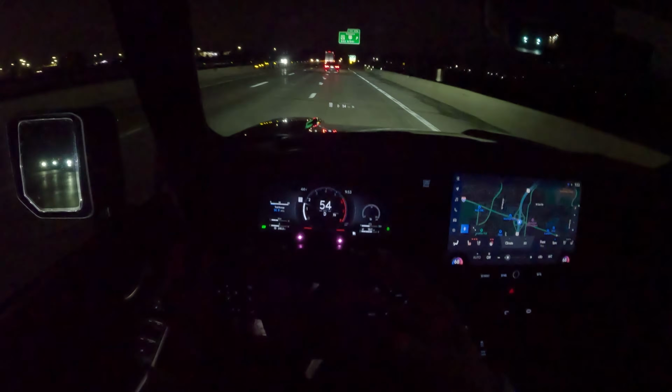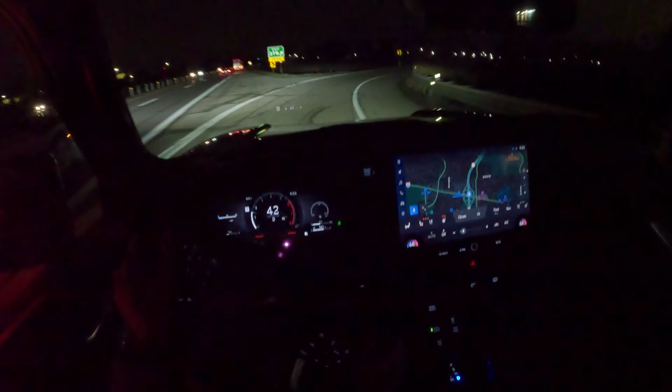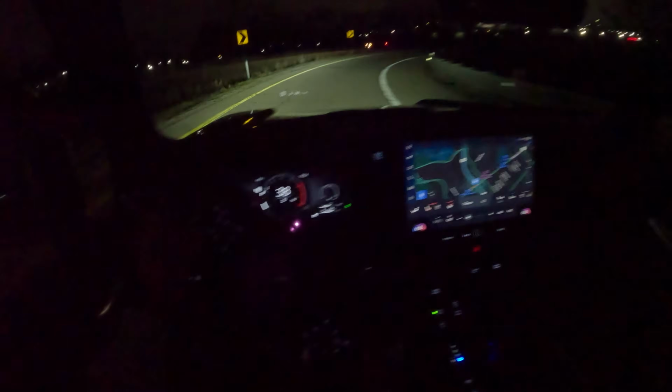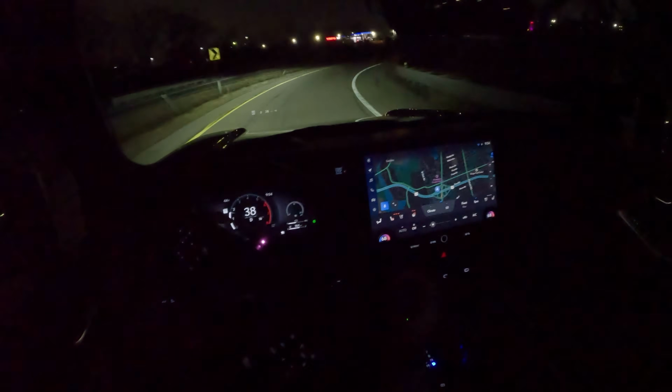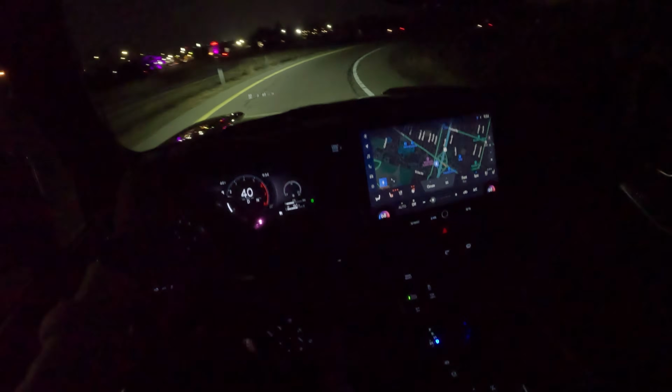I think it also has to do with the seating position in this GX. You do have a very high commanding position. Seeing out over that hood and sitting high up in this GX is very nice, but I think it also complements the sound system, just being a little bit higher up in the cabin. So it all works out very well.